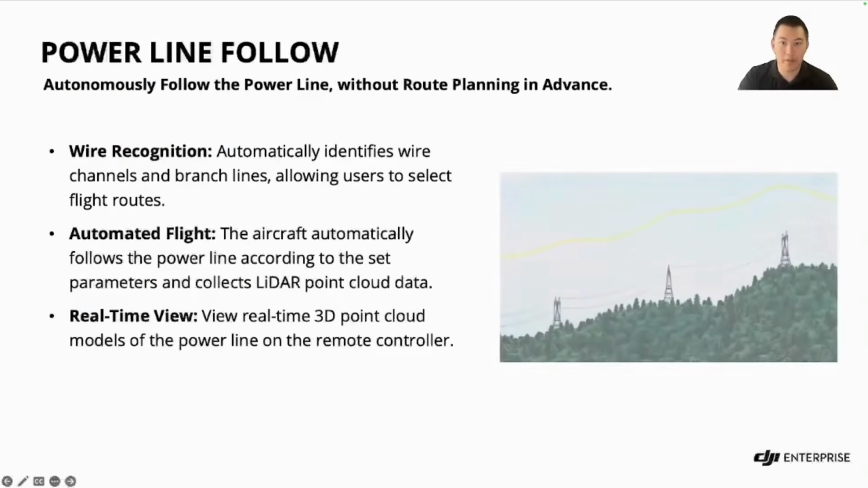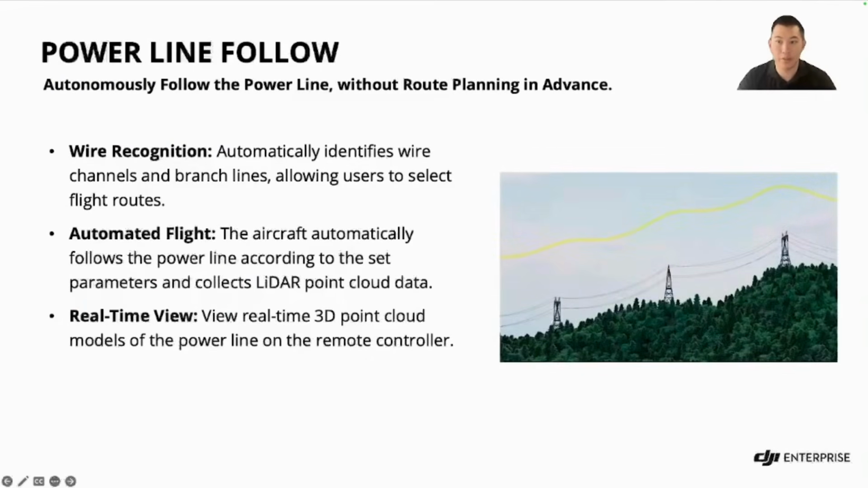Now let's get into some of the core features. The Powerline Follow feature allows the drone to follow the power lines without any advanced route planning. Key highlights include wire recognition, which automatically identifies the channels and branches for you to select which route of the Powerline Follow you'll be going toward. The aircraft follows the line based on the parameters while collecting the LiDAR data, and you also get real-time 3D point cloud views on the remote control. In this image, you can see this yellow line is a typical flight, where the drone is flying over these lines with the drone handling the path intelligently.